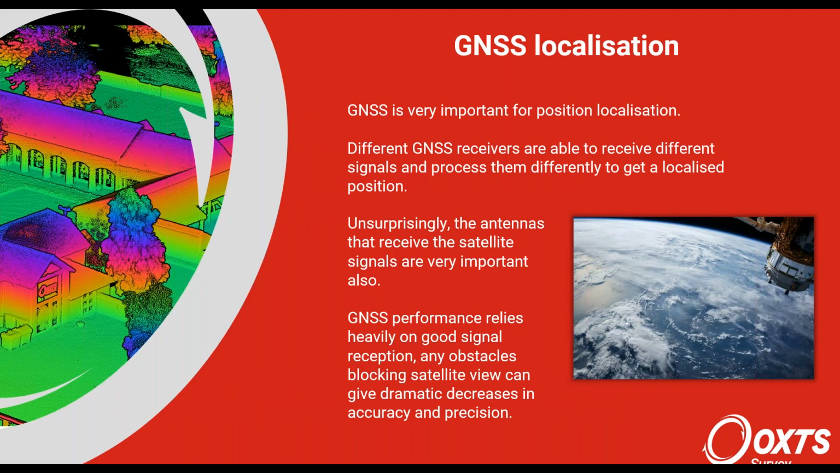So moving on to GNSS. This would be the second major component of most INS devices and most setups requiring navigation data. It's just the chief position localization method out there.